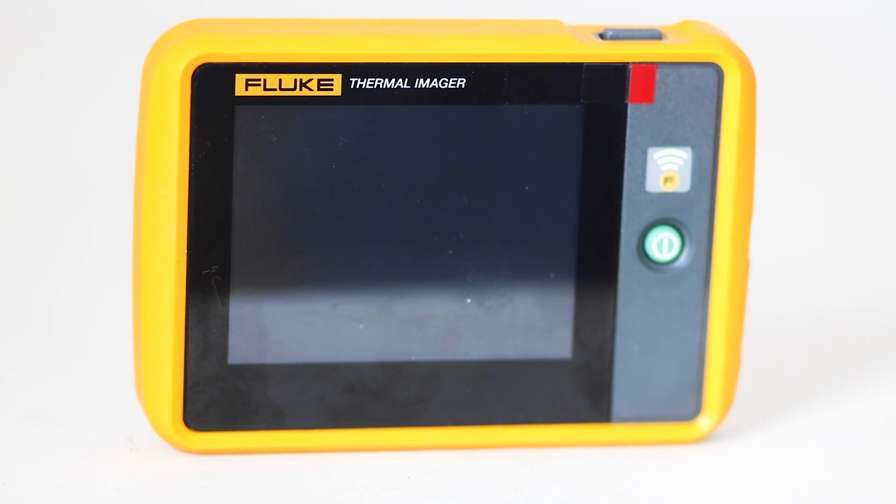Also, Fluke recommends that you install the latest firmware, which can be obtained by downloading from the Fluke desktop application at fluke.com, then connecting the camera to the computer and following prompts.